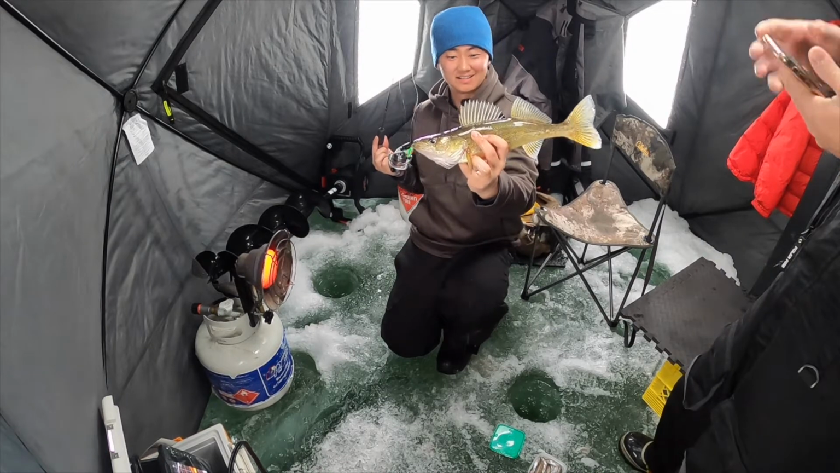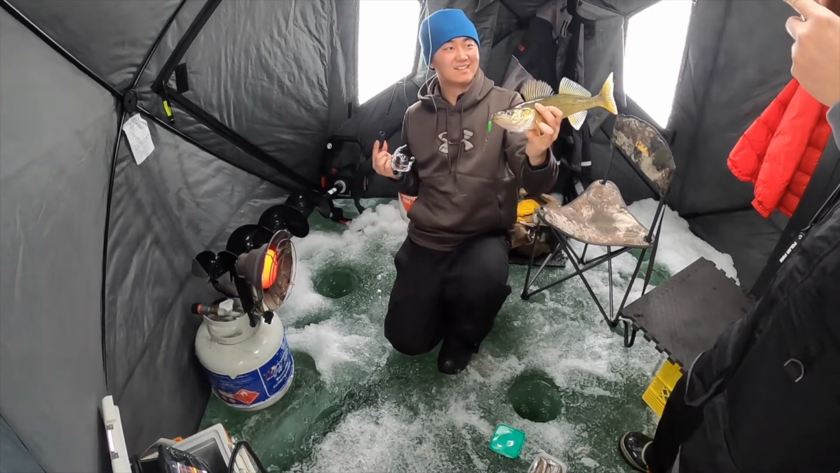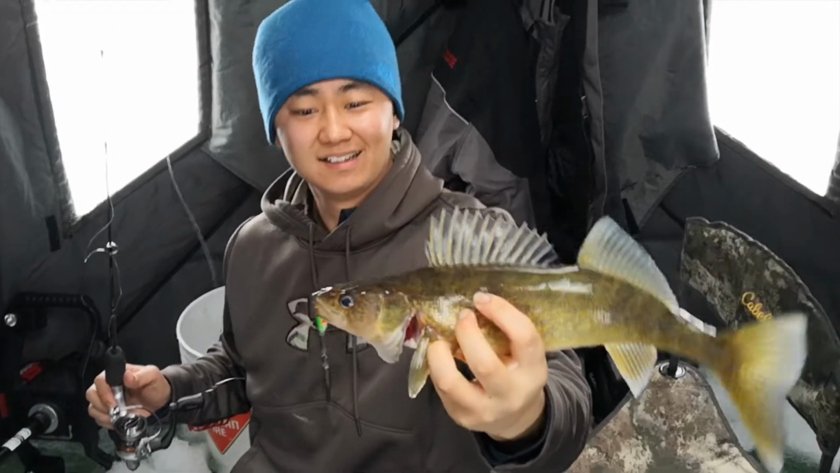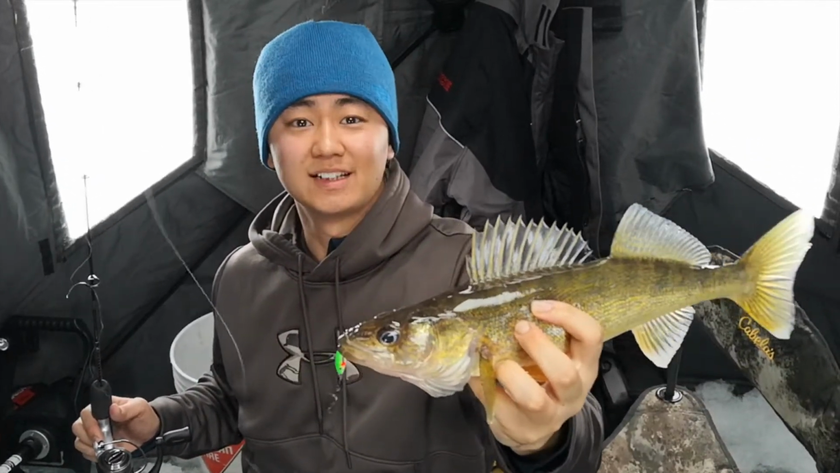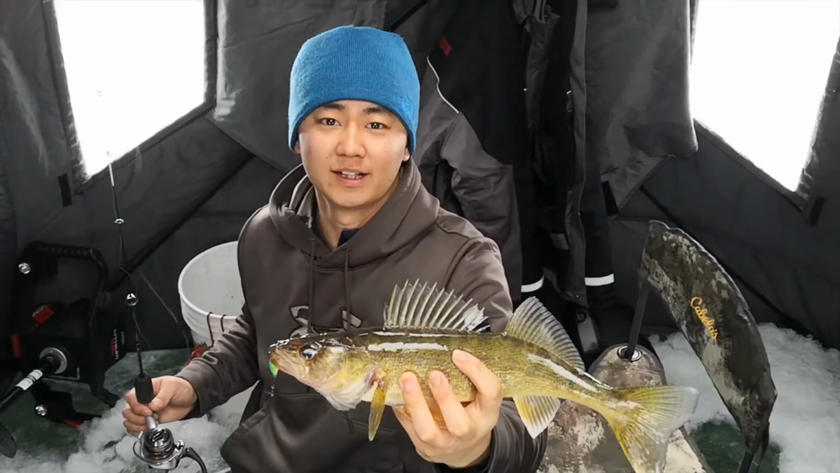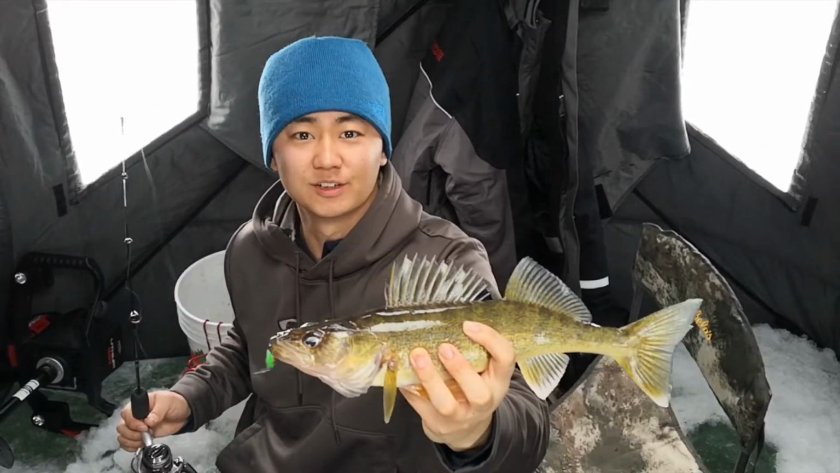Nice one. That's good to eat. This is one of the better ones today. Yeah, he didn't really hesitate too much. It's a perfect eater here. You don't want to eat anything too big, and yeah, we'll keep this one for supper. Awesome.